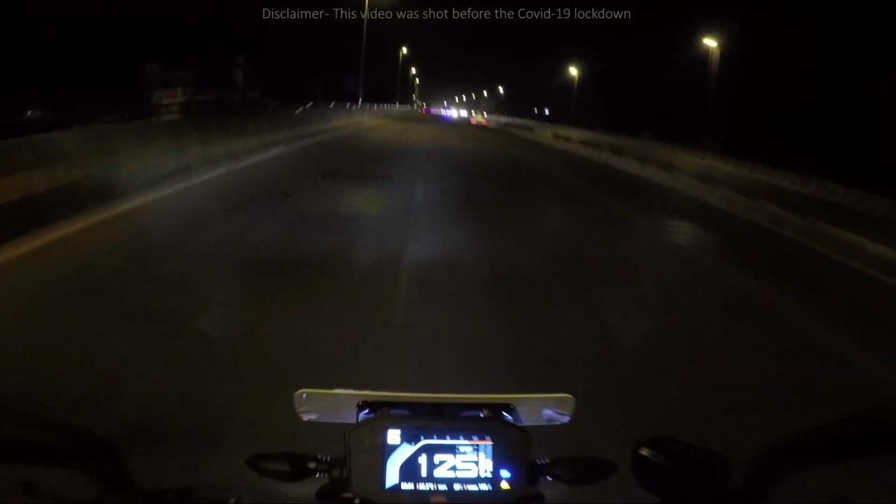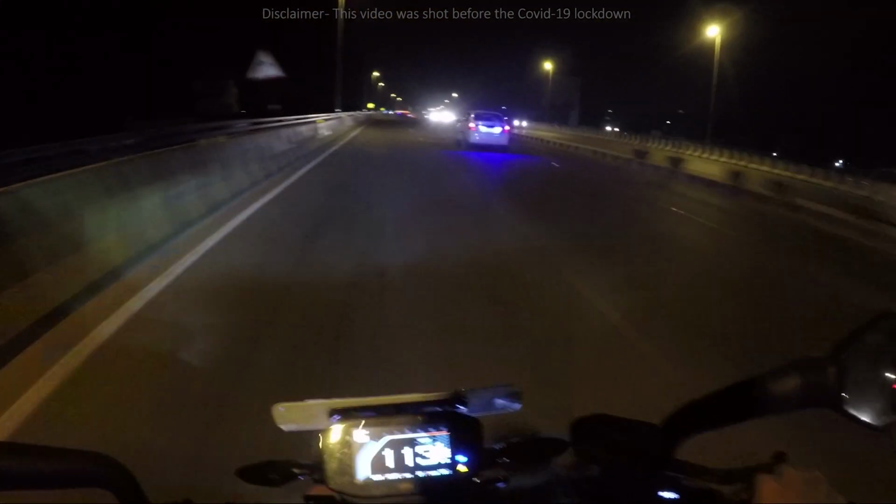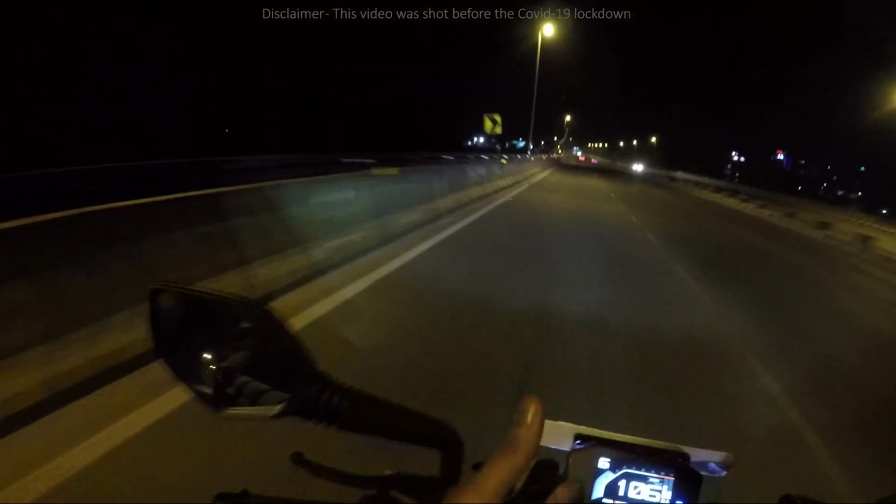I'm not wearing any riding gear because I'm not doing any hyper riding. I'm not going on any long trip or short trip. It's just a night ride.